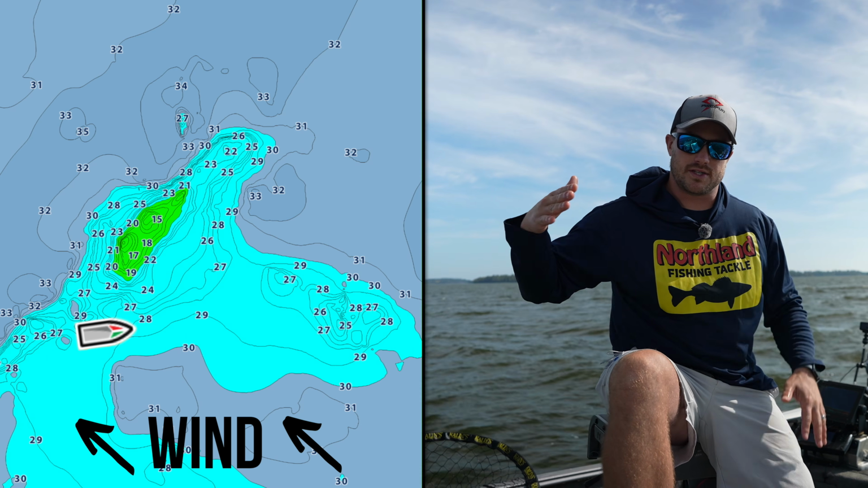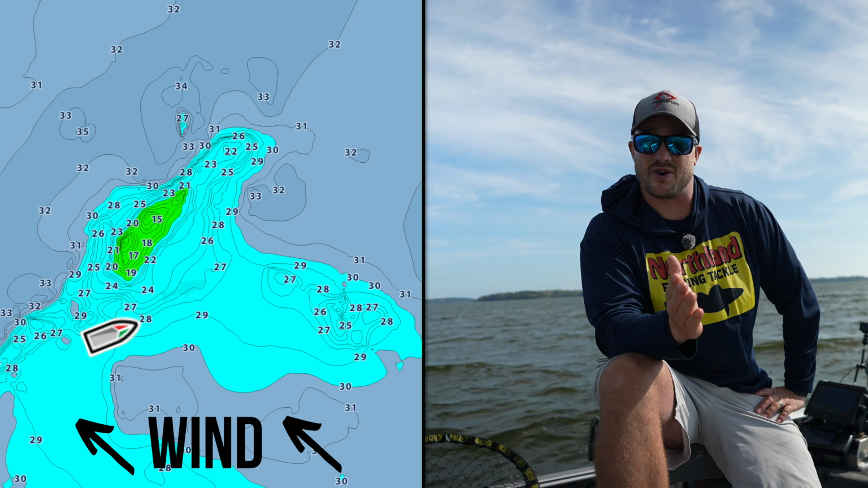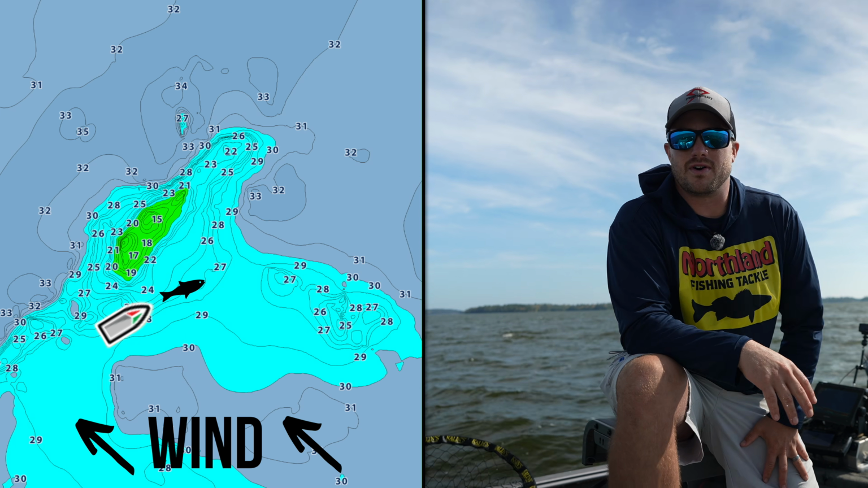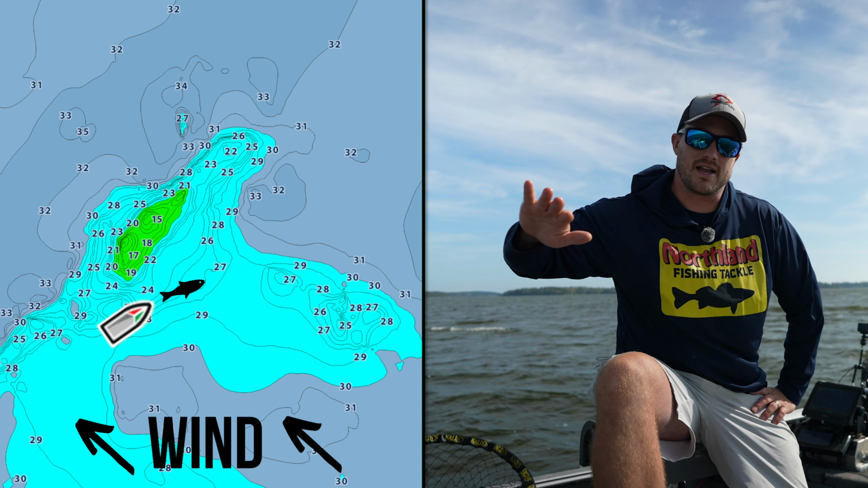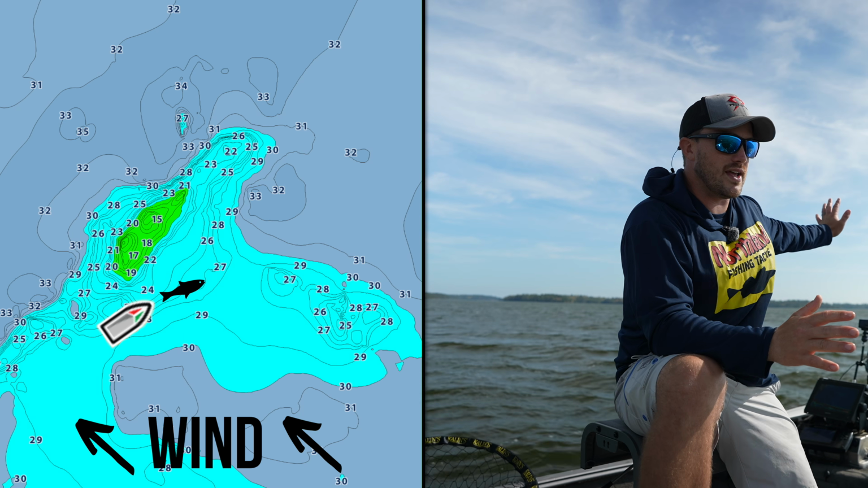I started by working on the back side of this, because they will still hang out adjacent to some of those break lines, even if they're on this flat. That's where that one was. This is like a 25 to 30 foot flat out in here. So I was working off the break line, working that edge first before I head upwind.